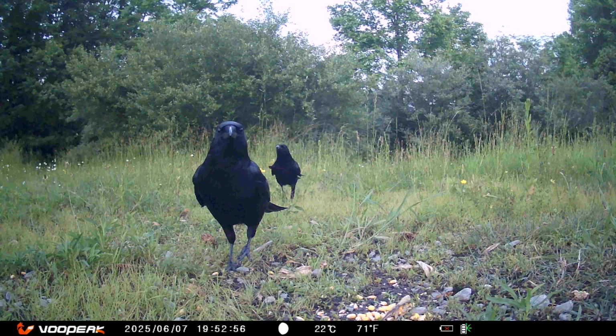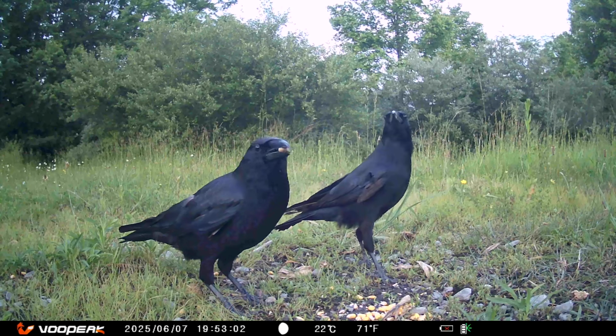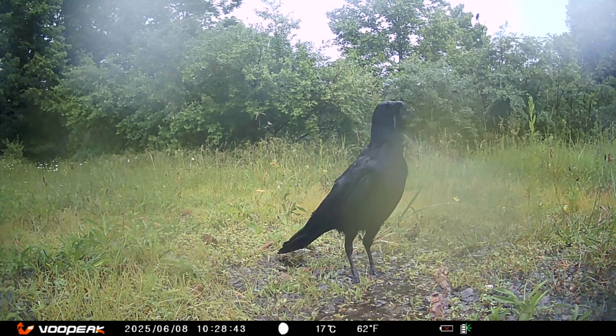The blackbirds come in with plenty of attitude. All the other food is gone, so they're just left with corn, whole corn. Standing stubbornly in the rain while the water pools at its feet.